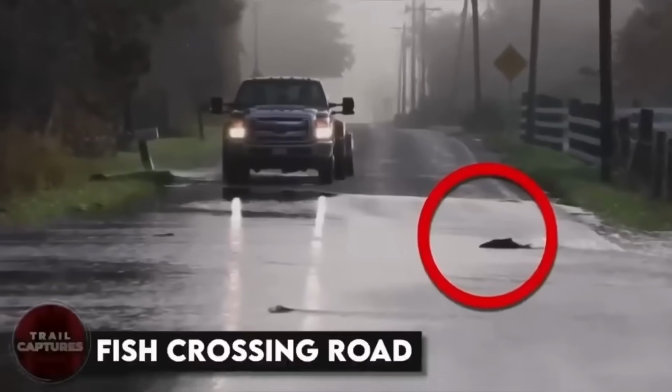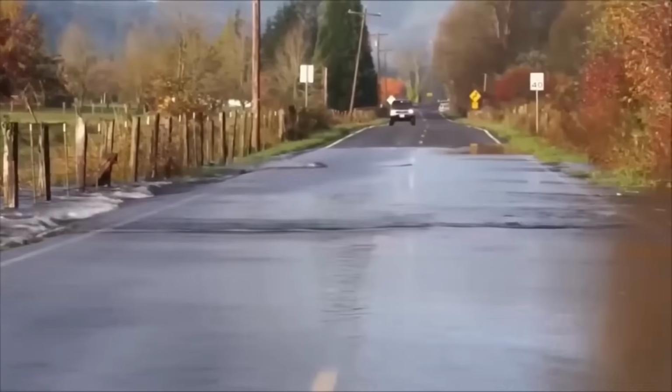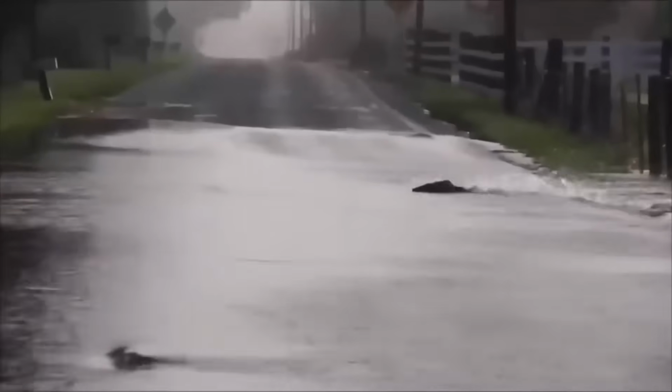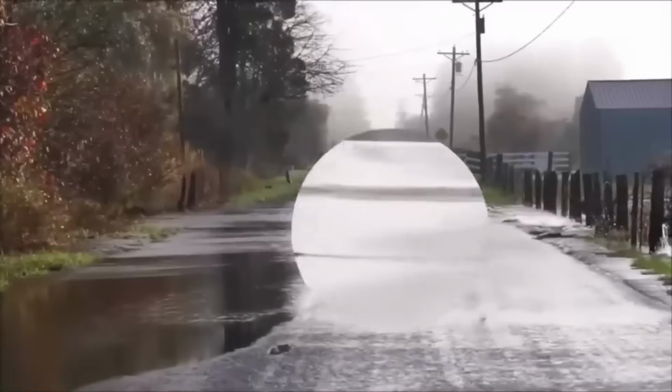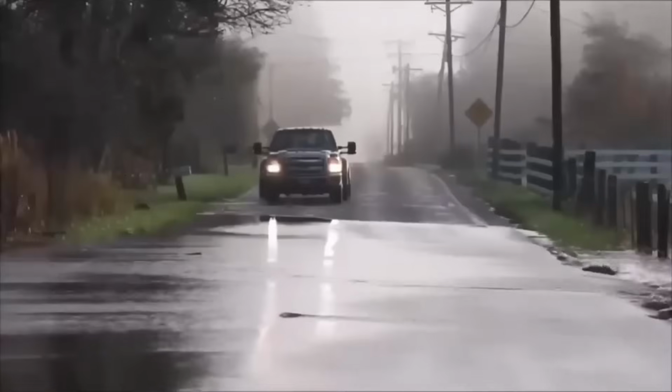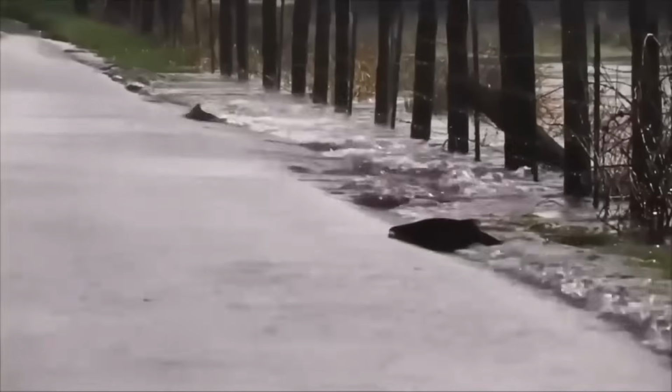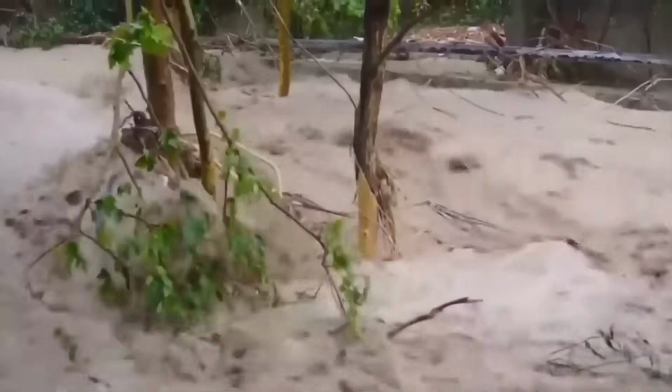Fish crossing road. A year ago, people in Washington saw this weird phenomena happening. A number of fishes were seen crossing the road. Just like you and me, they were all so shocked to see how these salmon fishes were showing this unusual behavior. However, this scenario is the result of the river flooding.